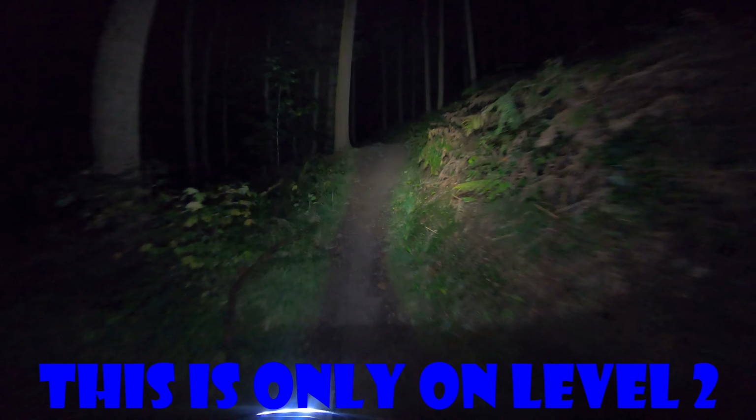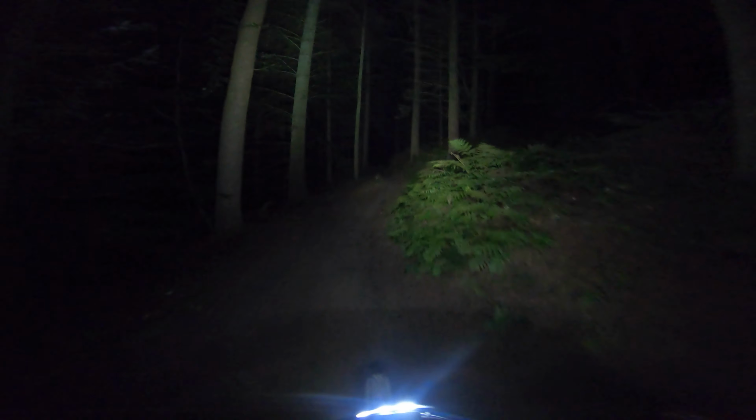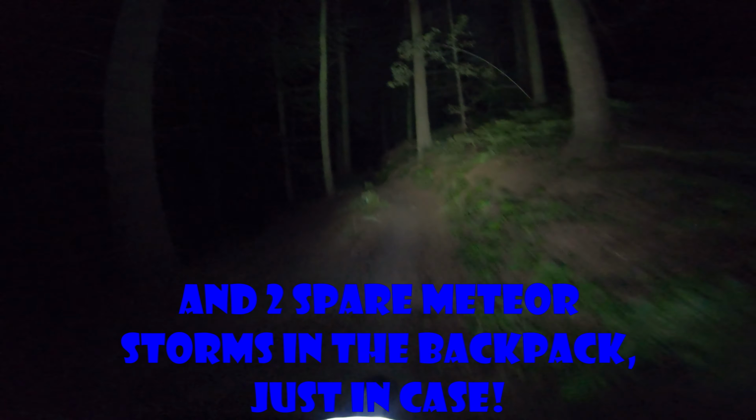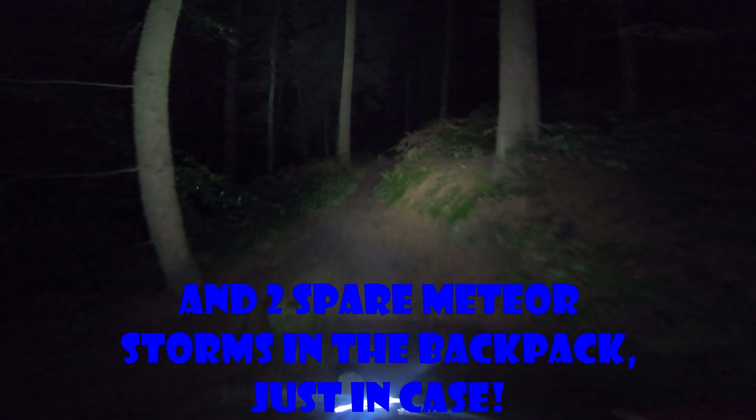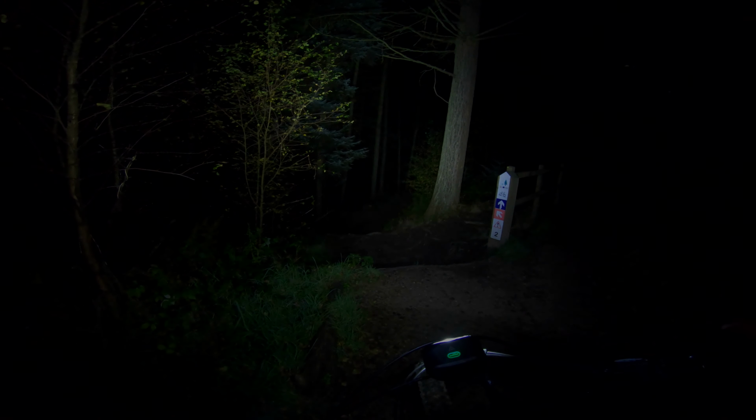So for the lights, I've got a Magicshine 6500 on the handlebars, and I've got a Moon Meteor Storm that's got about 1600 lumens, got that on the helmet just to fill in all the gaps. So as I'm by myself, I'm going to do the sensible thing for once and stick to the blue.